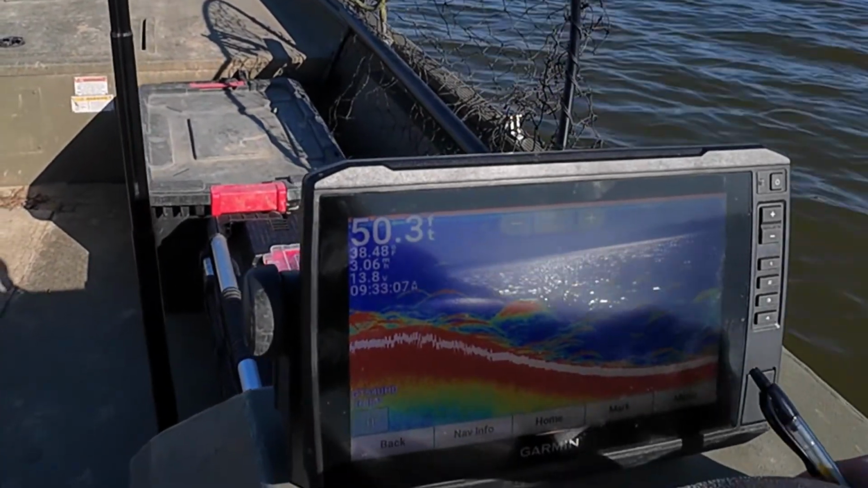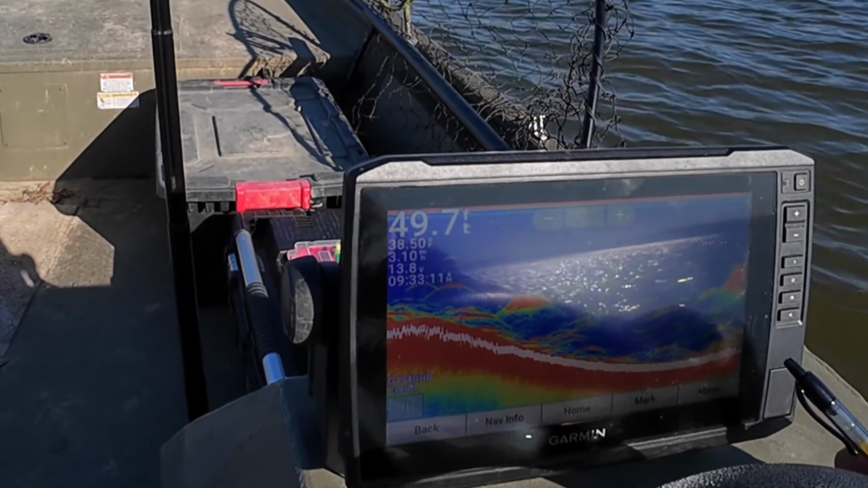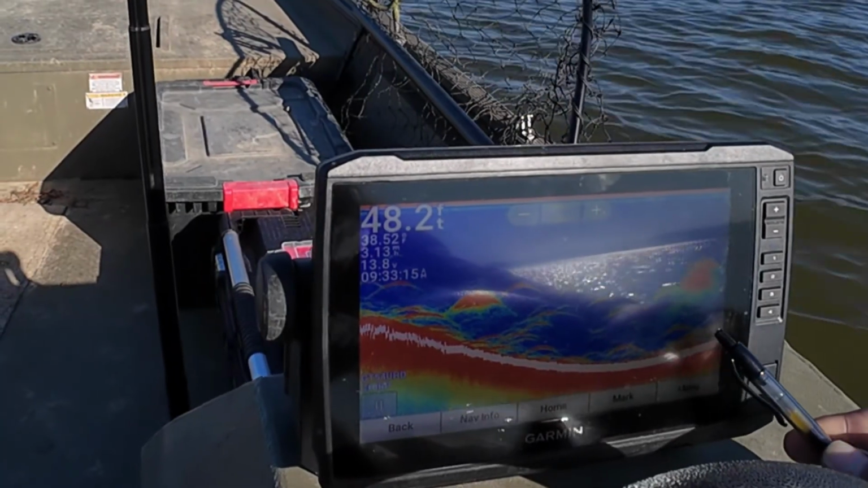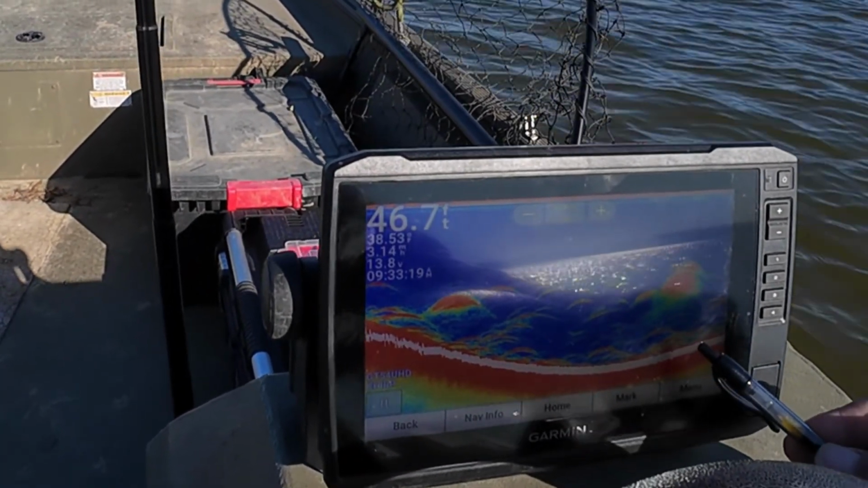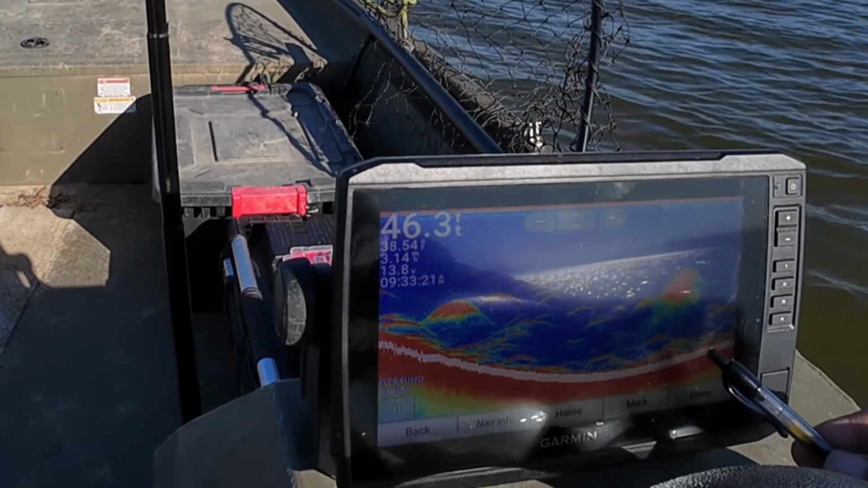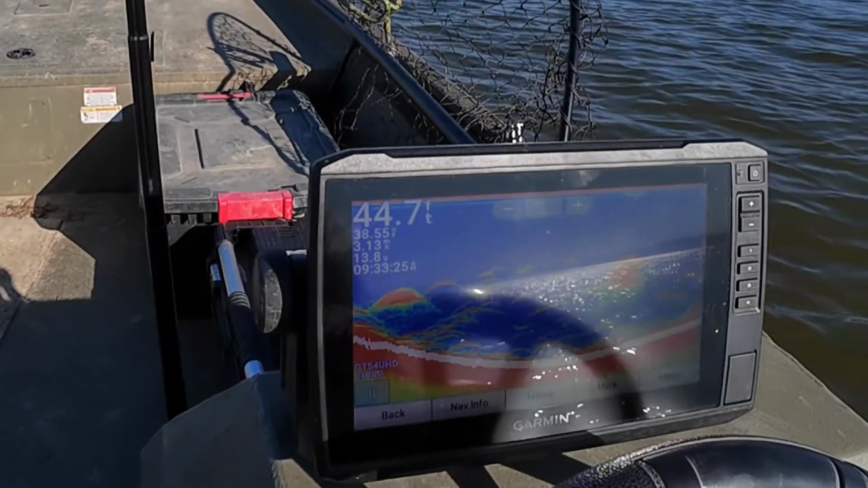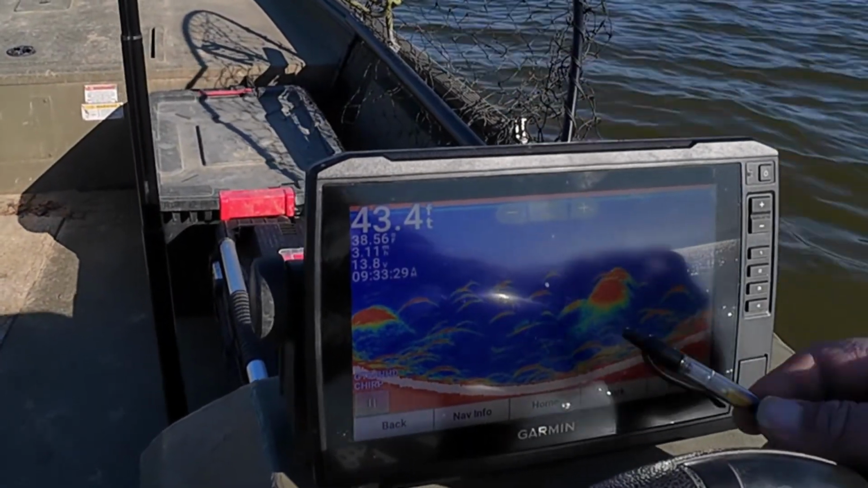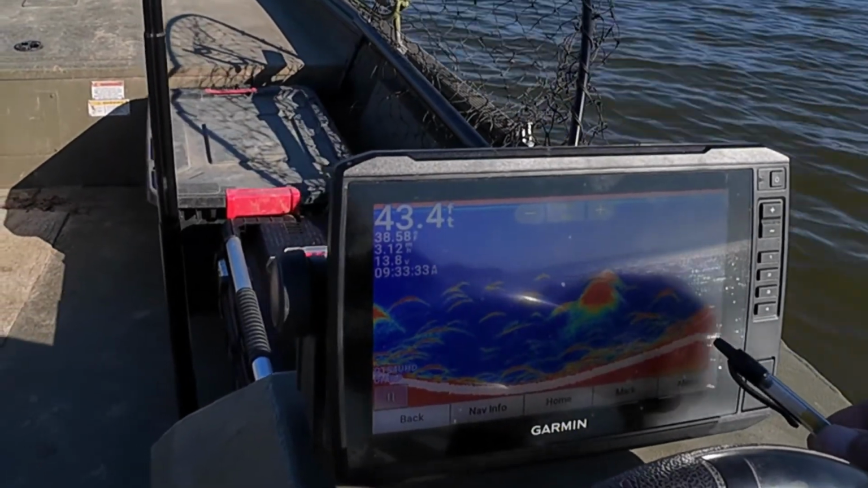I'm just kind of piddling, showing y'all what I look for. See, there's fish laying on the bottom here, and then you got this big ball of shad right here. You know, other fish like stripers, bass, crappie, whatever gets in there and eats that big ball of shad, goes through there and, you know, just kills them, and gar and stuff like that.